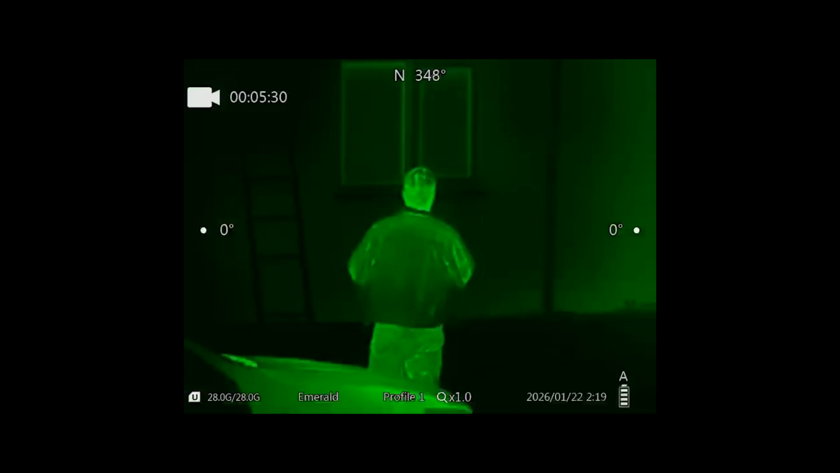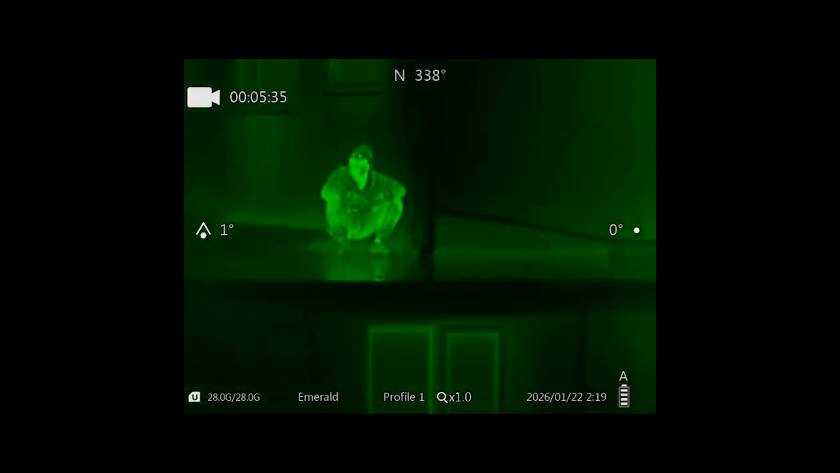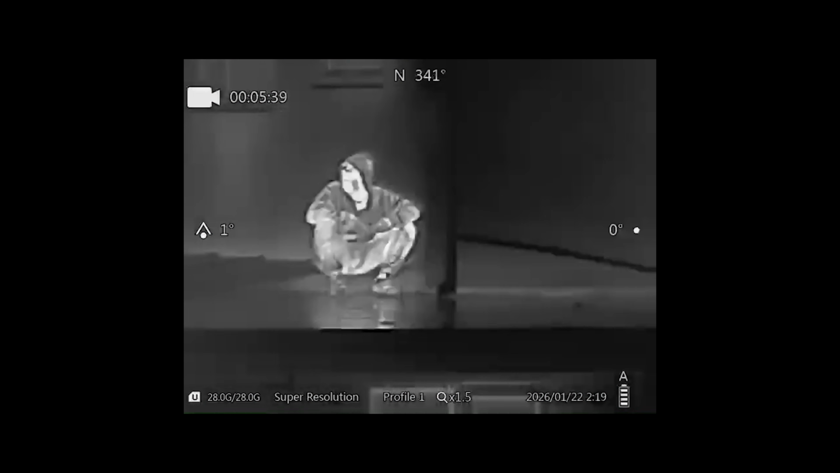It's just that digital zoom it's putting on inside the software of the scope. But hopefully you'll get a good indication when I'm flicking through the modes that some are better suited, like I say, to certain environments compared to others. The chameleon one I think I found was the best.